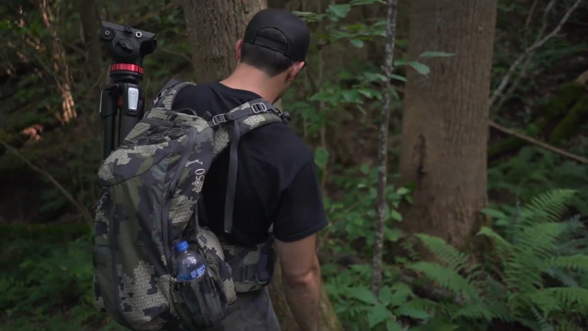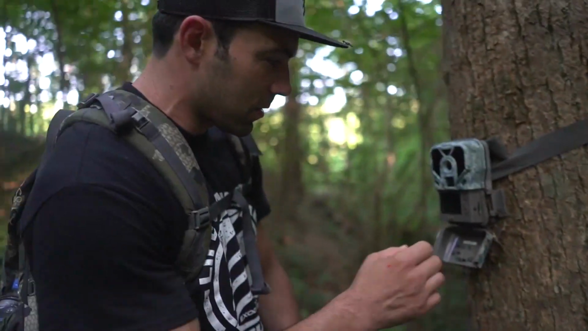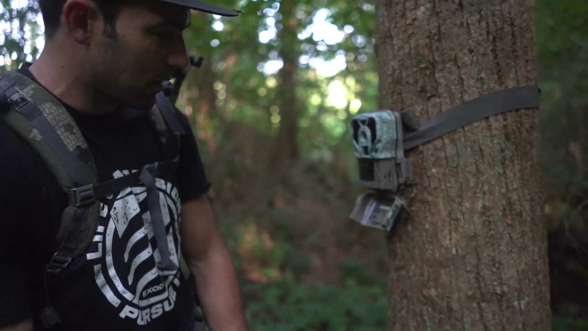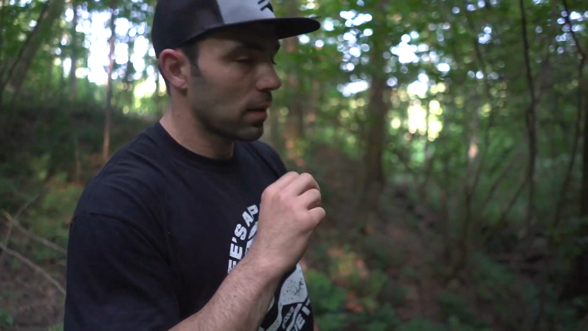Looks like it's opened. All right. Card's still there. I'm sure the batteries are dead. We are 2 for 2. So this is second camera location. Camera's still there. SD card's still in the camera, but the batteries are dead.